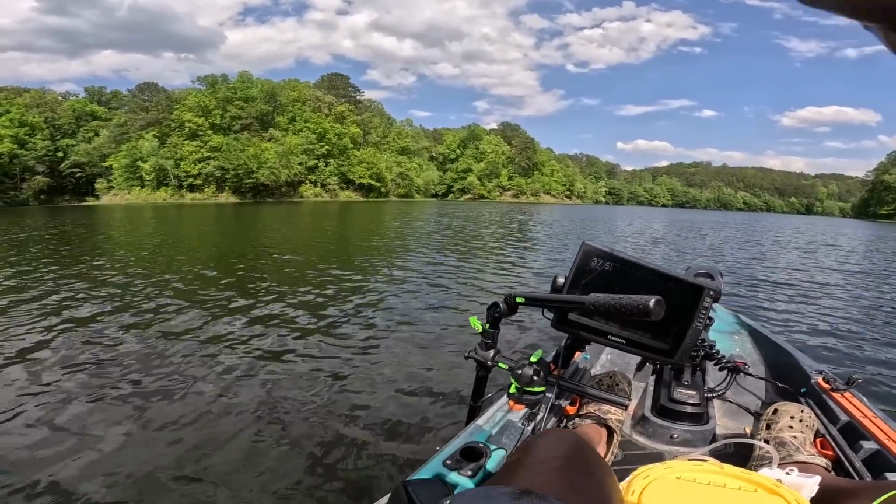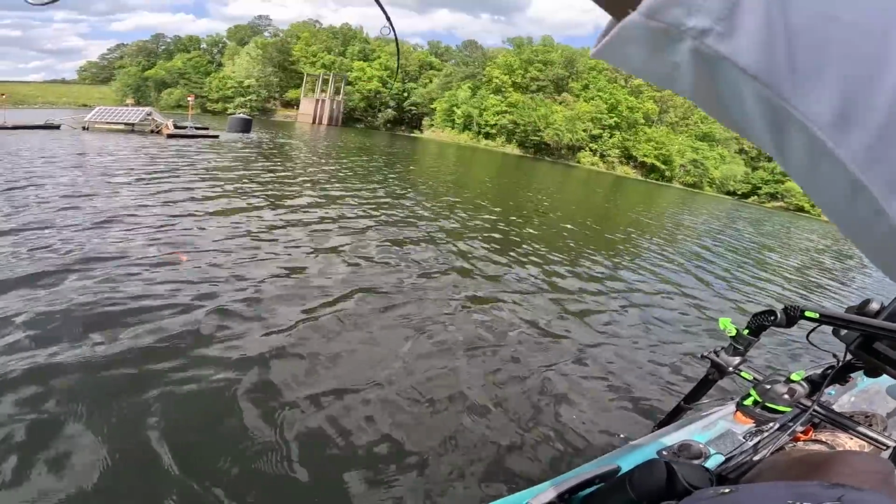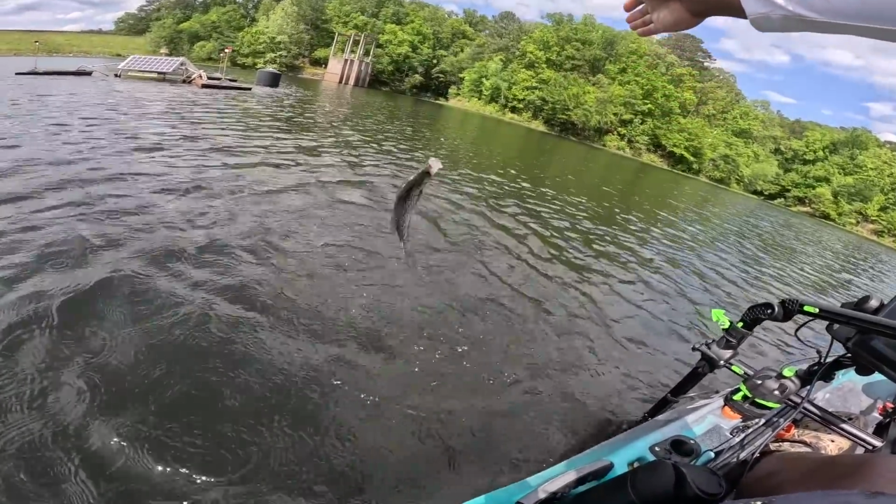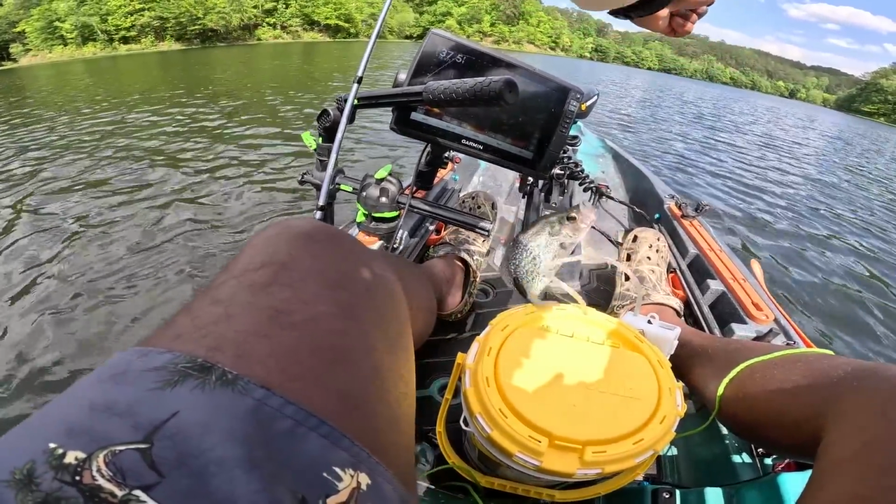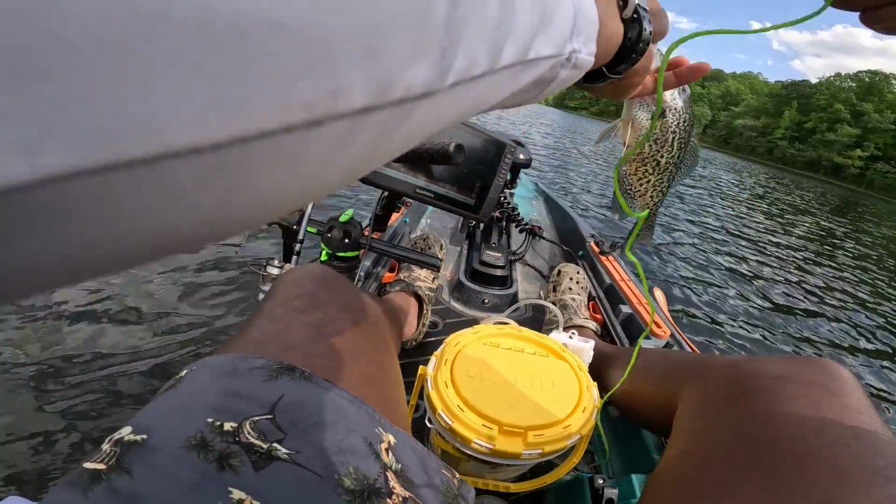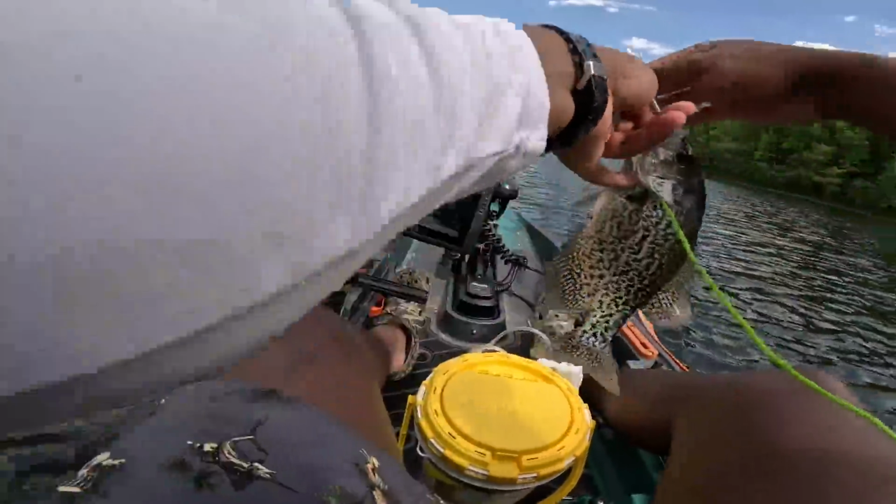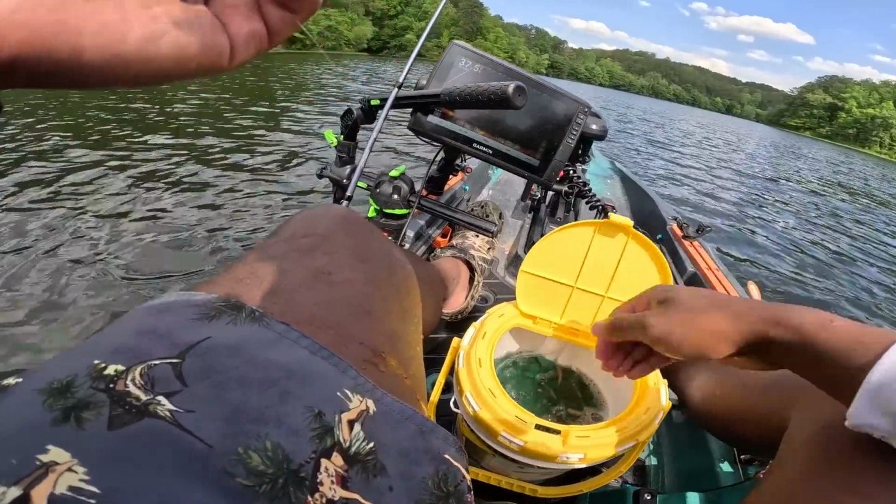There we go. Oh, that feels like a good one. Yeah, he took that all the way down. That's definitely a good one. Oh yeah, that's another big one. Have we just found all the big ones in the lake? I'm not mad at it. That sounded like I was complaining about it. I'm not. Ooh, this is fun.